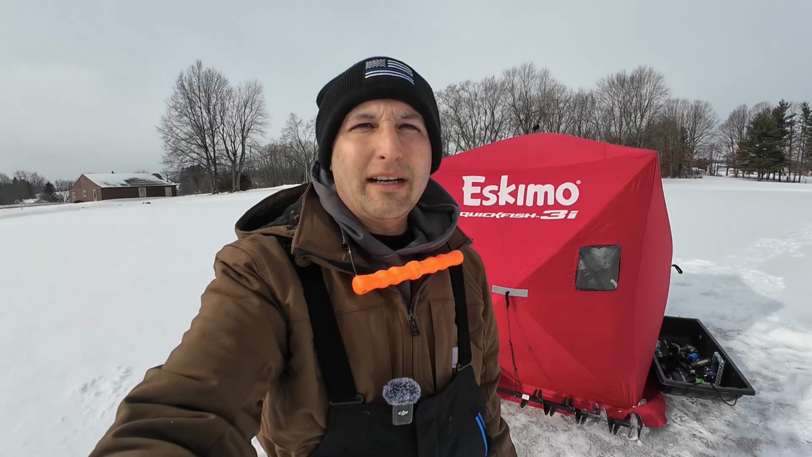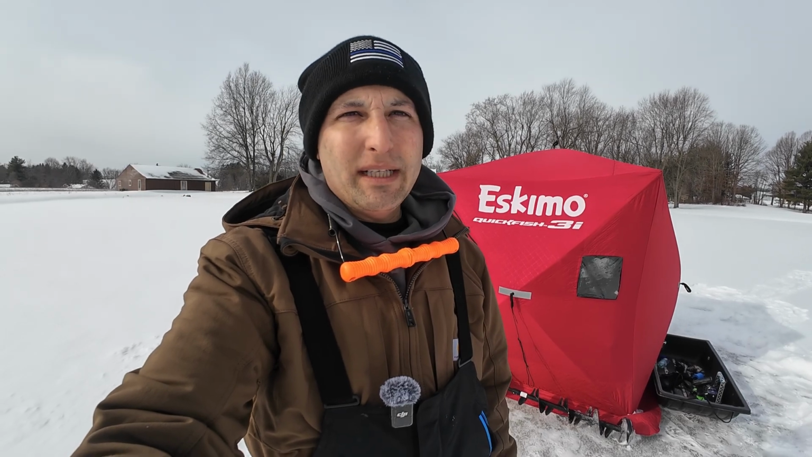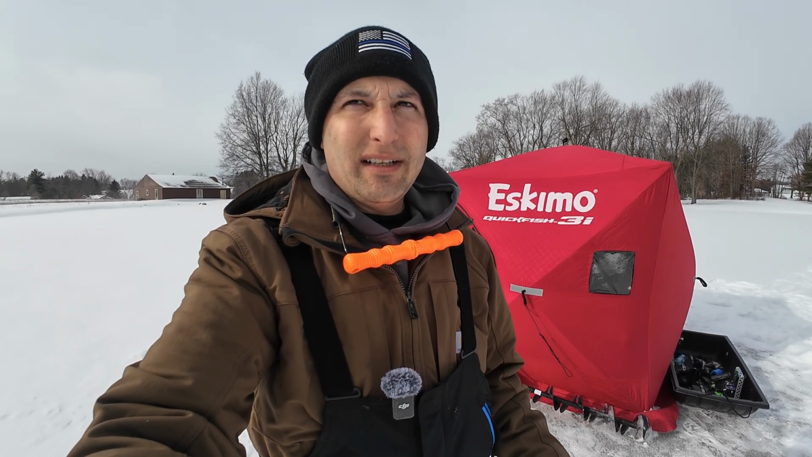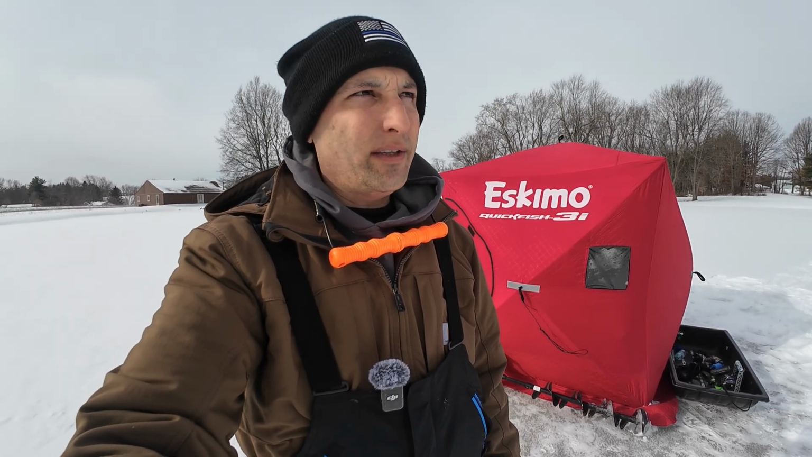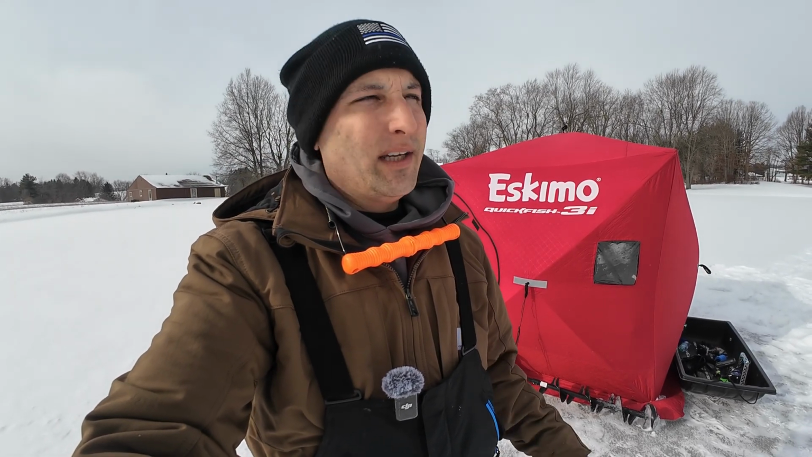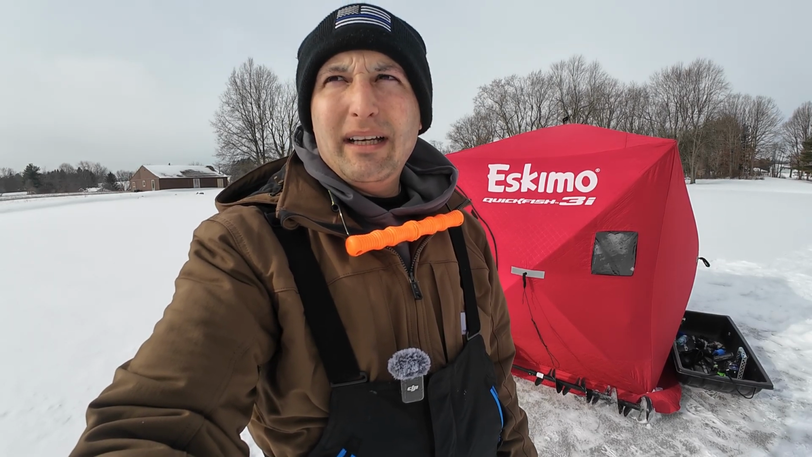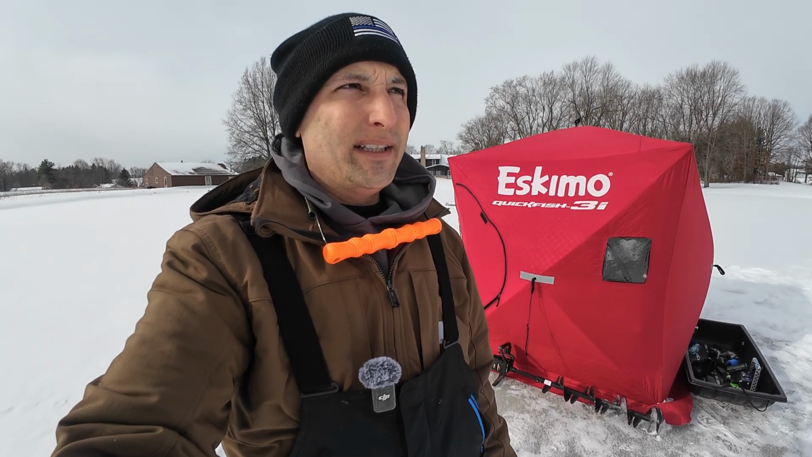There he goes. All right, guys, thanks for tagging along on this trip. Like I said, we've been getting beat up ice fishing this season so far. Tons of fish on Livescope. They do not want to eat. Whew, and the wind is starting to rip out here, so we're going to gather our stuff up and head home. But yeah, maybe we'll get another ice fishing video out.